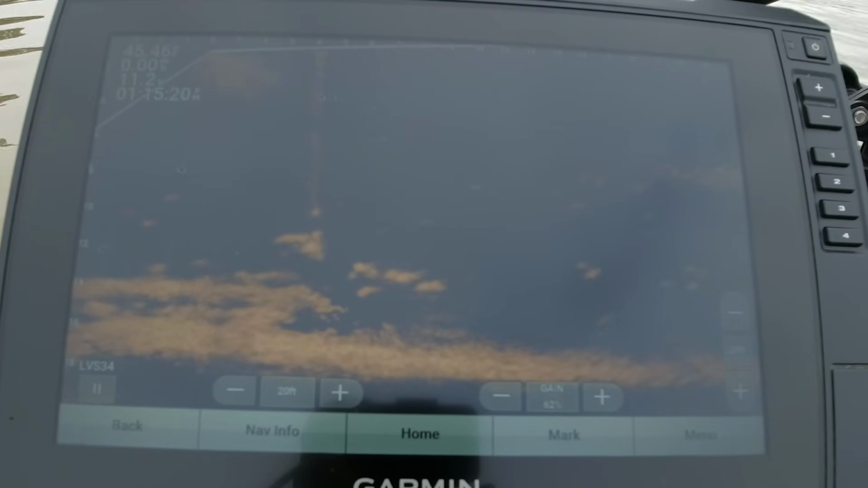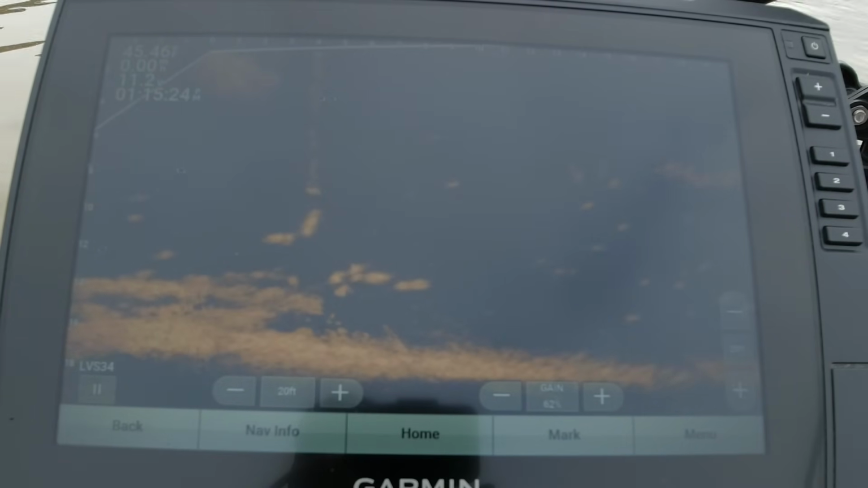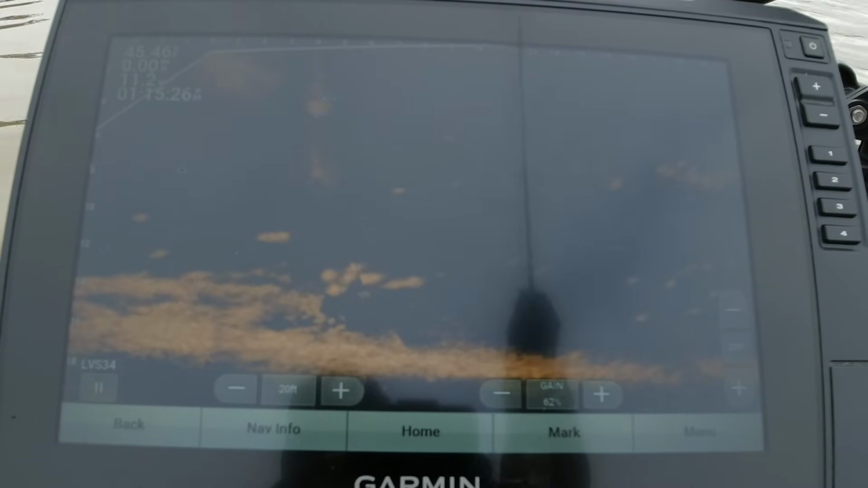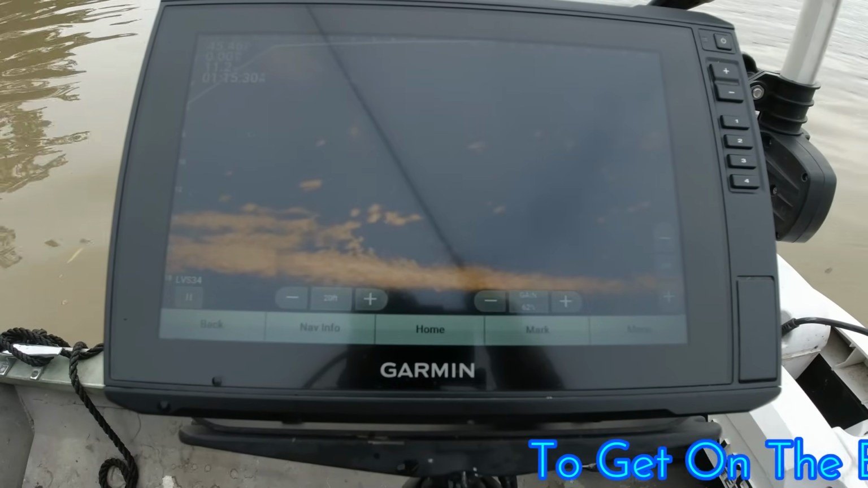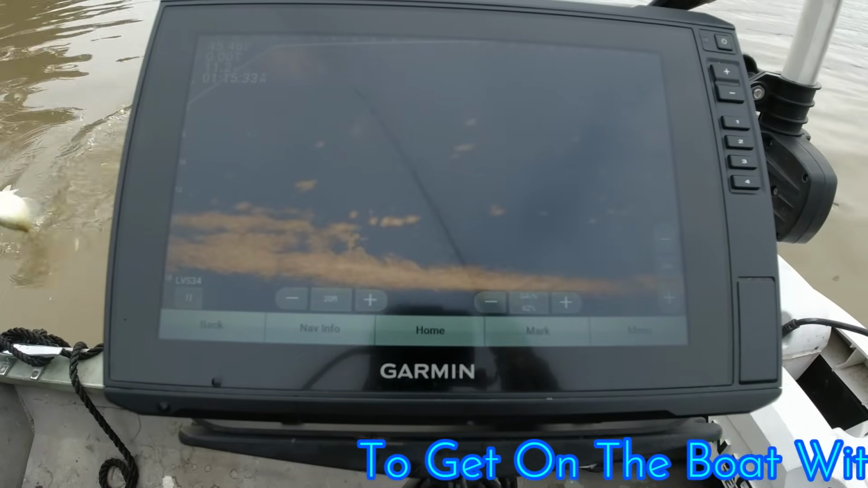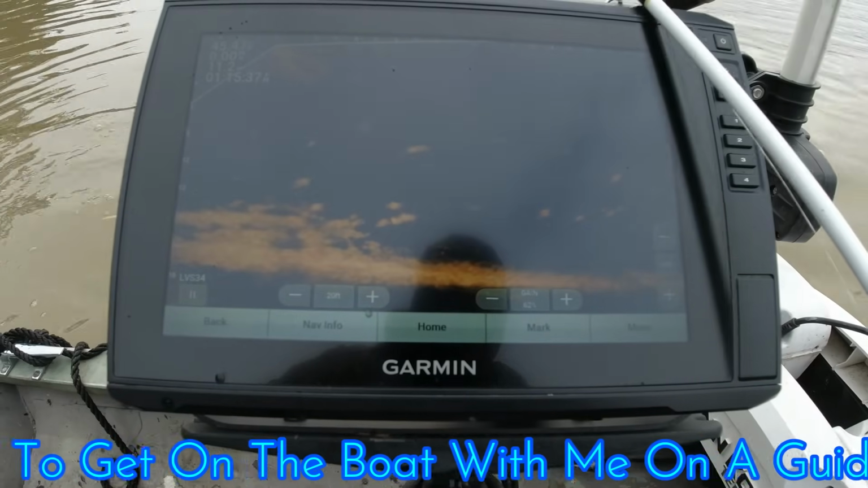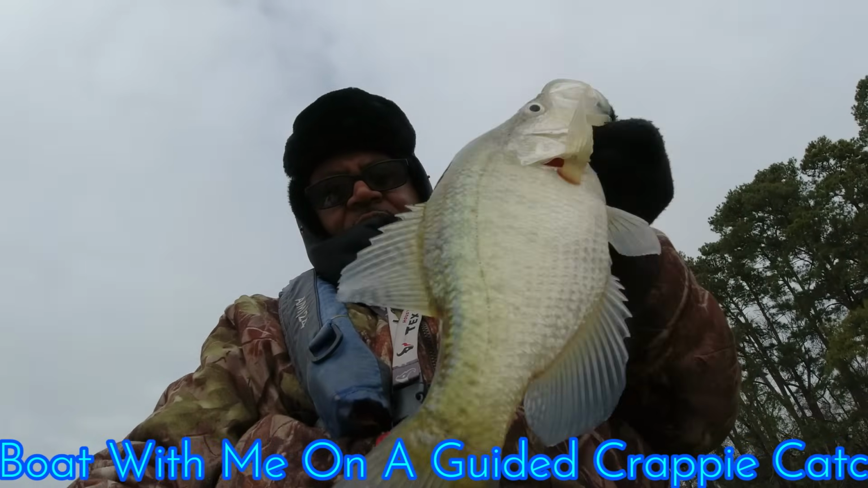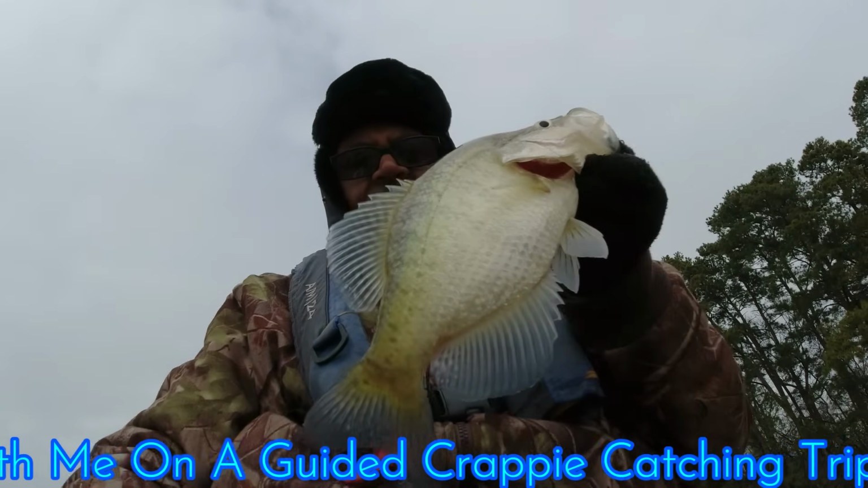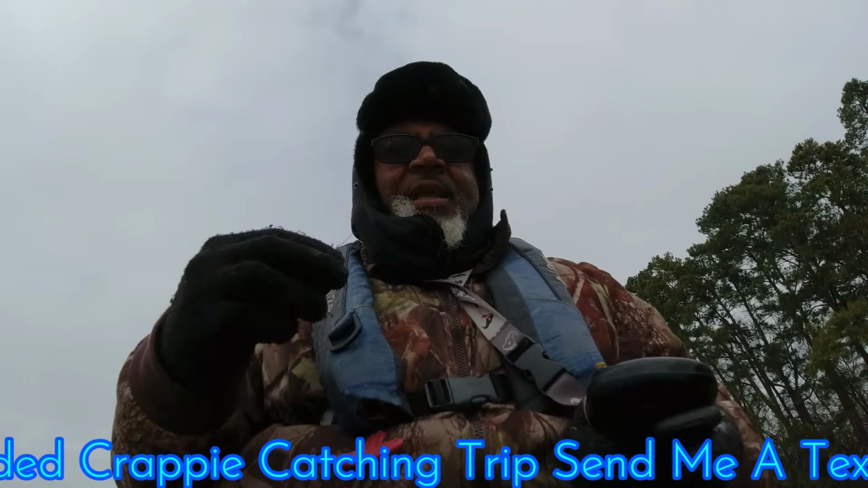All right, here we go. There we go. That was picture perfect. And just an old nicing. Oh yeah. That's the size we're looking for. 12 inch, 11 3/4, 12 inch fish. Perfect fillets.